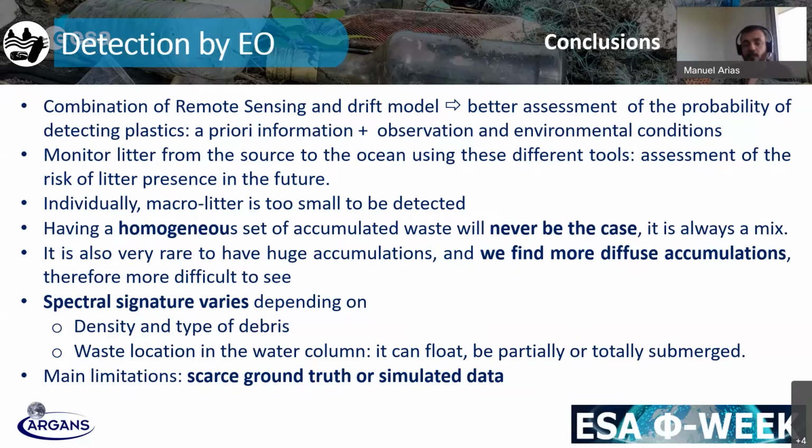And currently, we are working more on what we call litter patches, which is basically accumulations of floating litter on the surface. Having a homogeneous set of accumulated waste will never be the case. It is always a mix. That is also true. And it is also very rare to have huge accumulations, and we find more diffuse accumulations. Therefore, they are more difficult to see. So there is a huge challenge yet in the context of remote sensing.